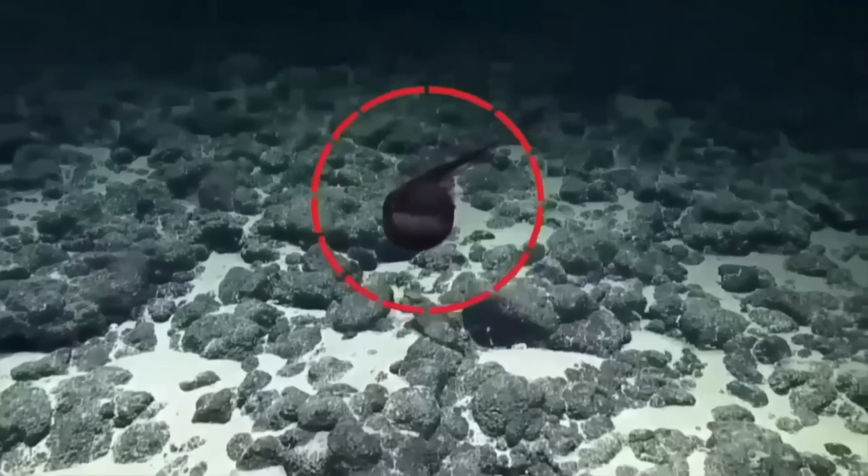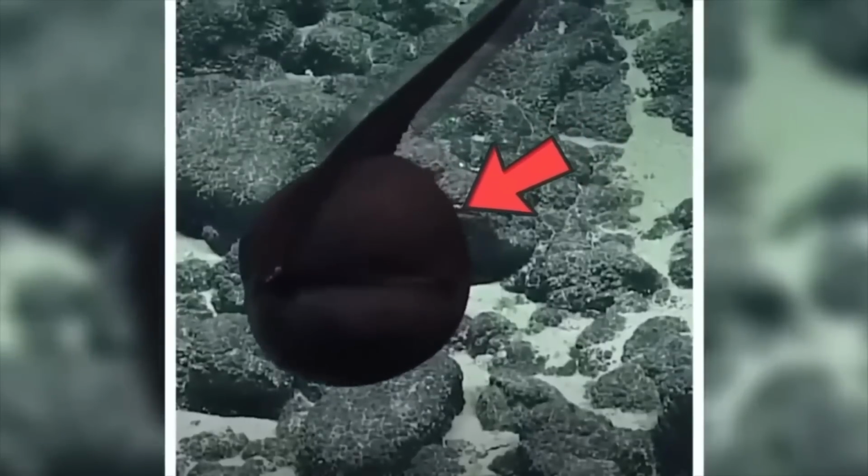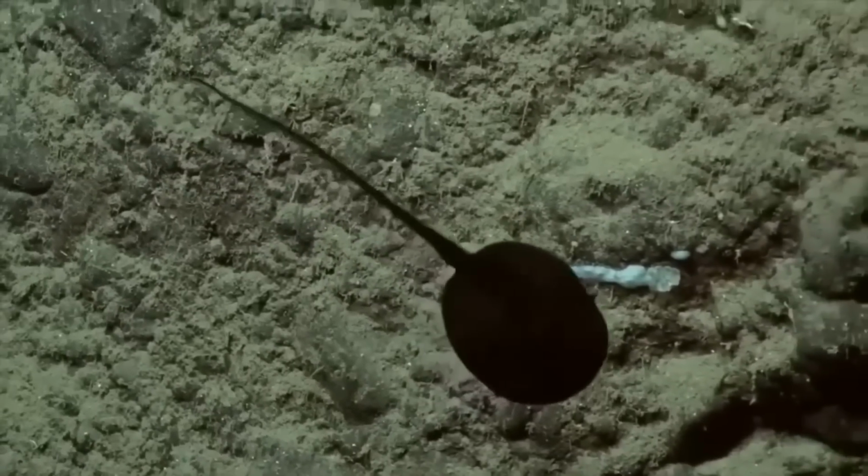A bizarre fish. So these scientists saw a super weird fish and were totally confused. But then something crazy happened. The fish suddenly shrunk its mouth down really fast, and everyone was shocked.